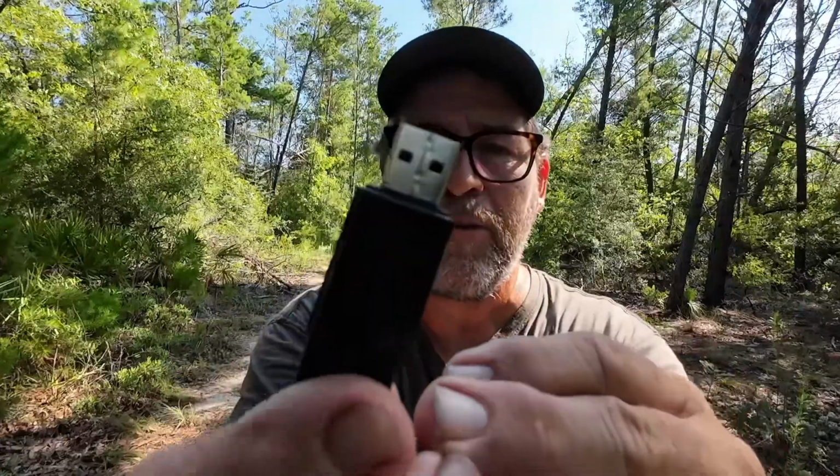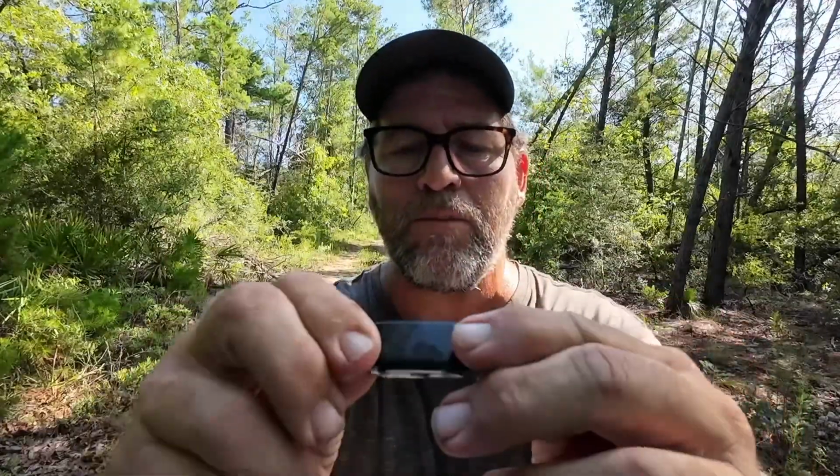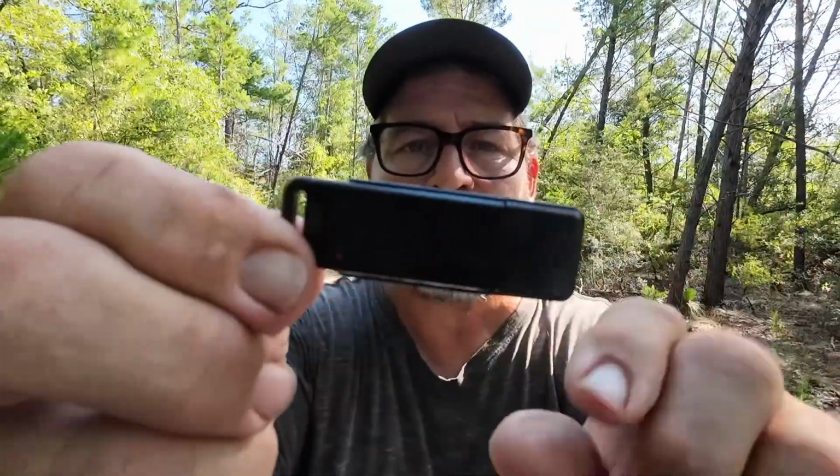And what's so cool about it, it comes with this unit right here. And I don't know if you can see, this comes with, oh, I got it on backwards. This comes with the Wosports. So if you order a Wosports unit, you get this little thing here.